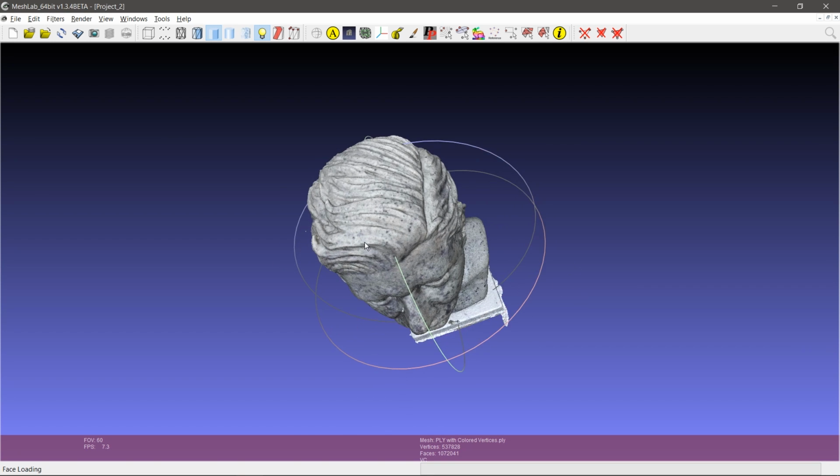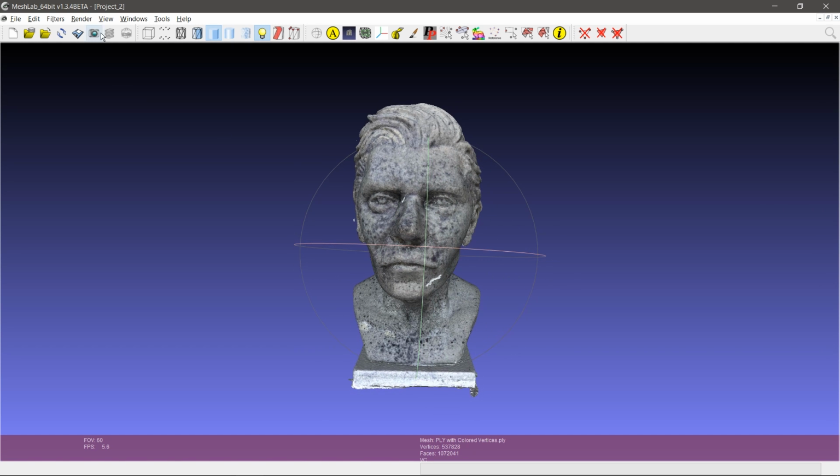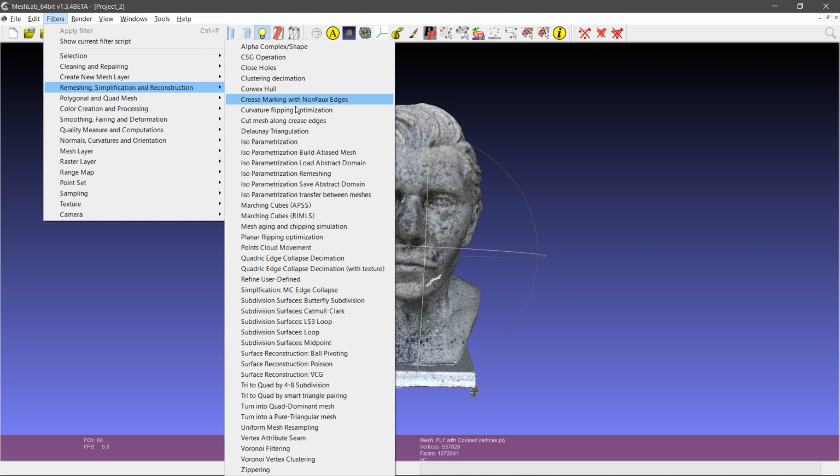And then real quick, I want to show you, for example, if you had a point cloud, you could import it too. And in here under Filters, Remeshing, Simplification, and Reconstruction, you can find the Poisson option that we used earlier.